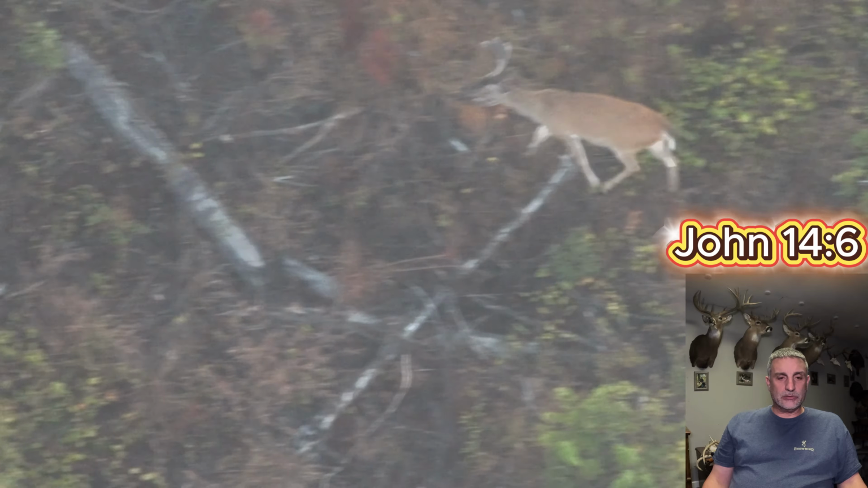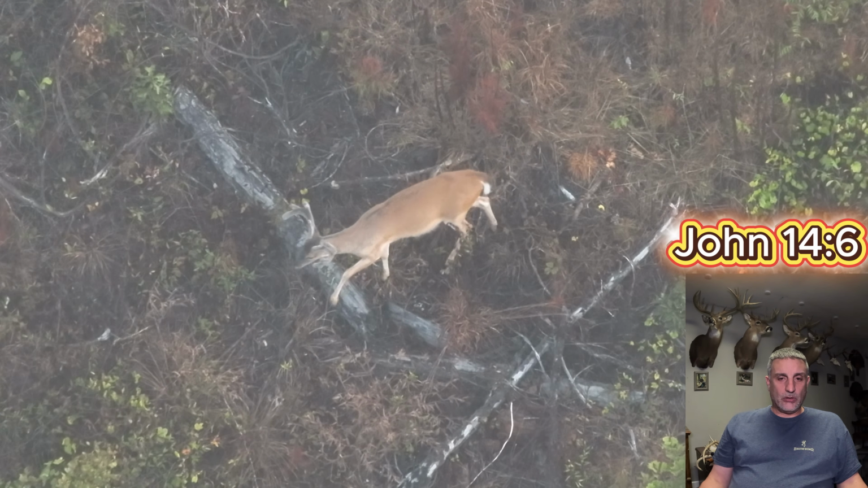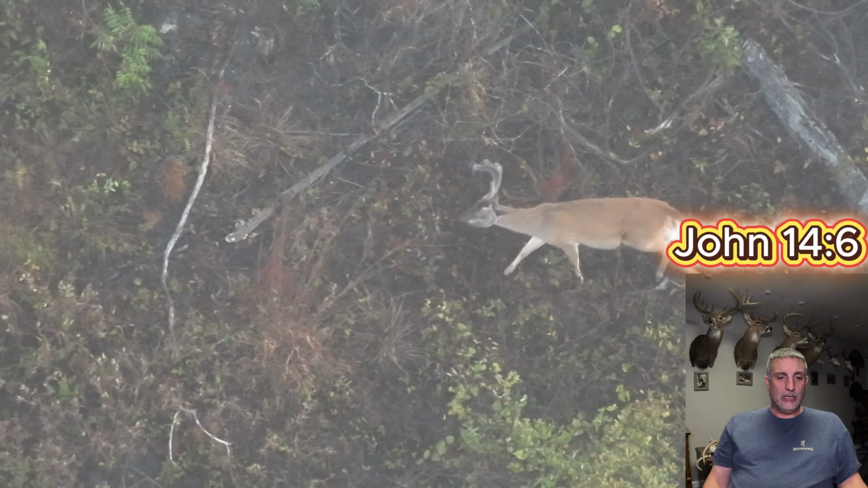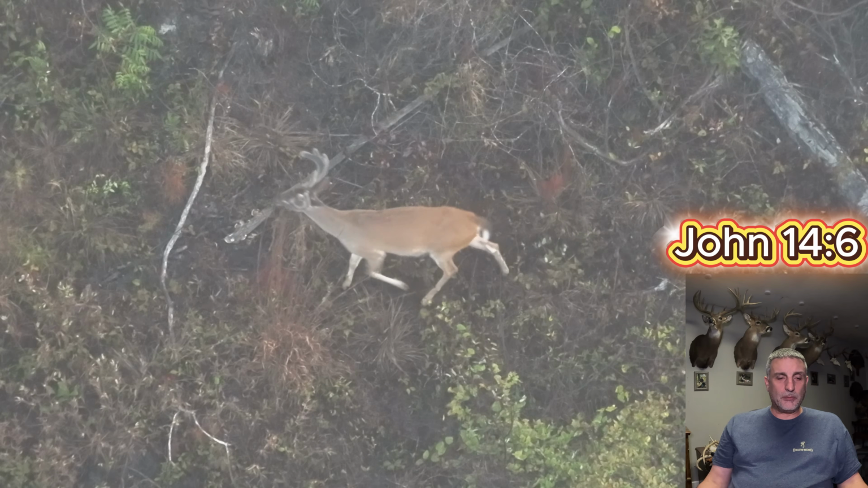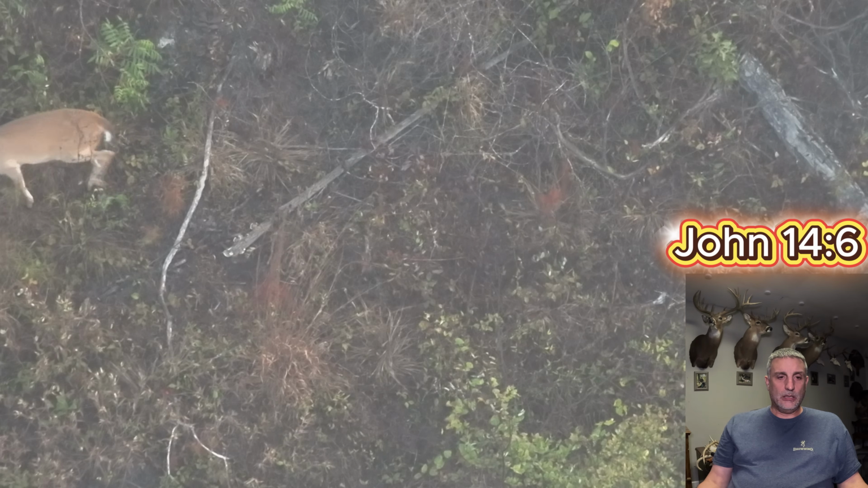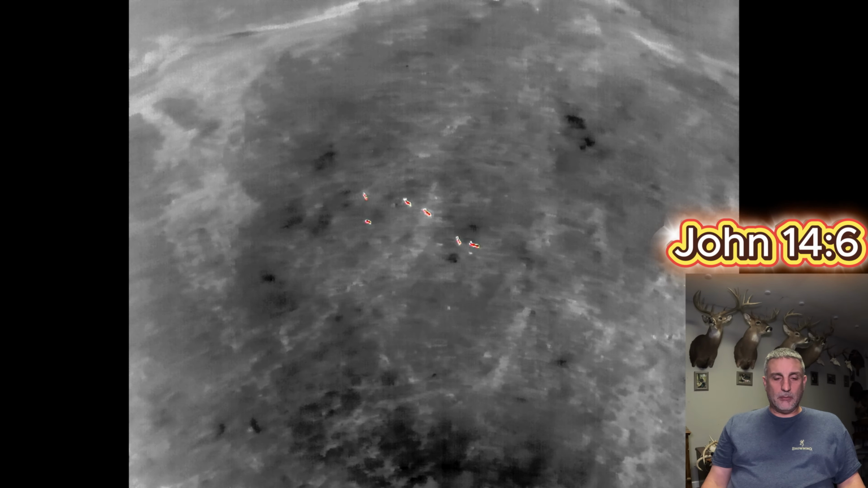205 Aerial is the new company. It's drone deer recovery, and also doing these herd surveys. So the things that I'm doing at this property, I'm happy to come out and look at your property as well. It has to be private property, either hunting club lease or just private property. You can't do it on public land. But happy to come out and do that.